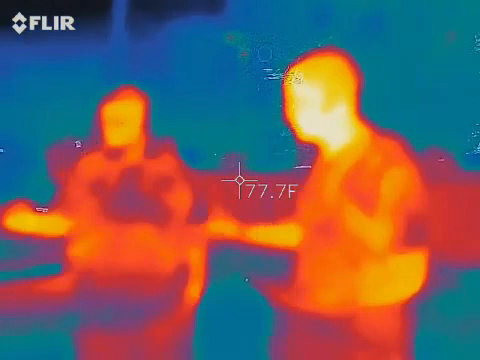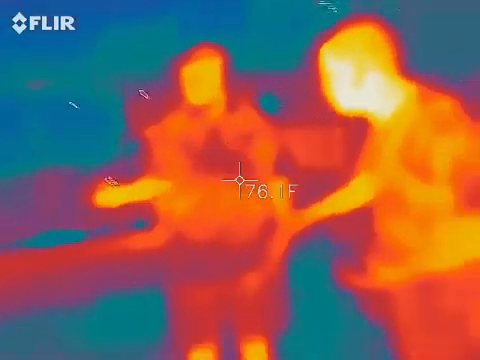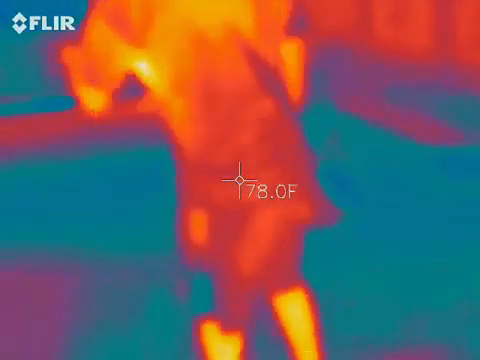I think I have all spirit boxes in front of me. Turn it down. There you go. I want to make sure it's still recording. It's not. I didn't touch anything, I swear.